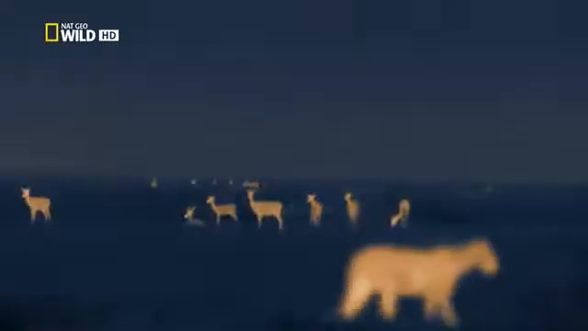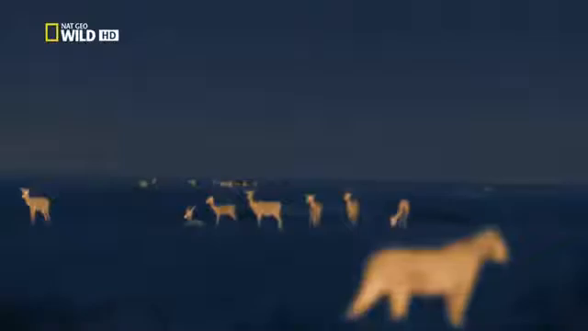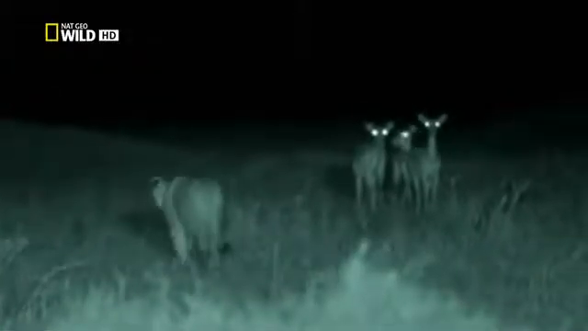But this wild bunch are all over the place. If only they would coordinate their attacks. That's the next lesson, to work with the other pride members in the dark. They give their presence away before they are close enough to actually see their quarry.